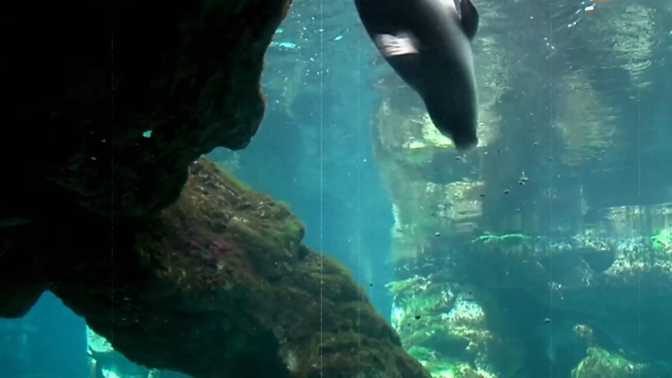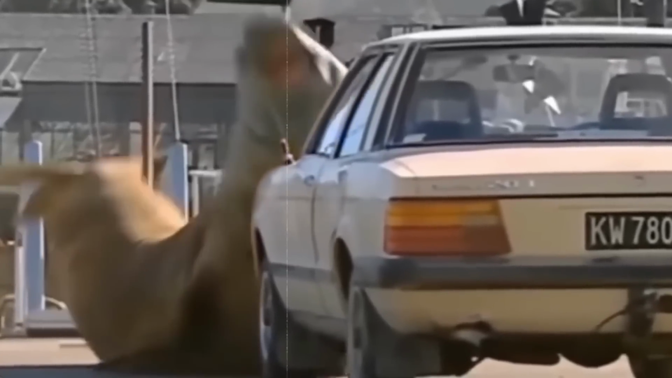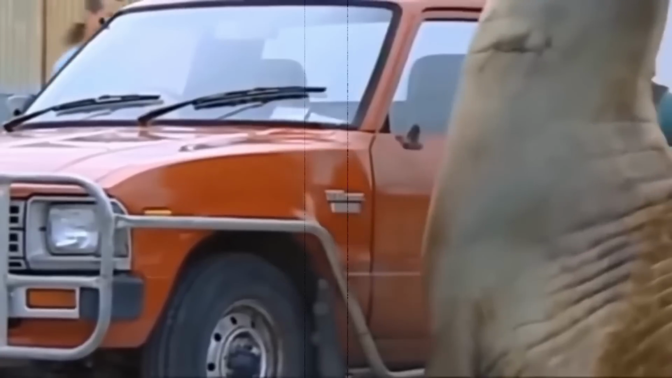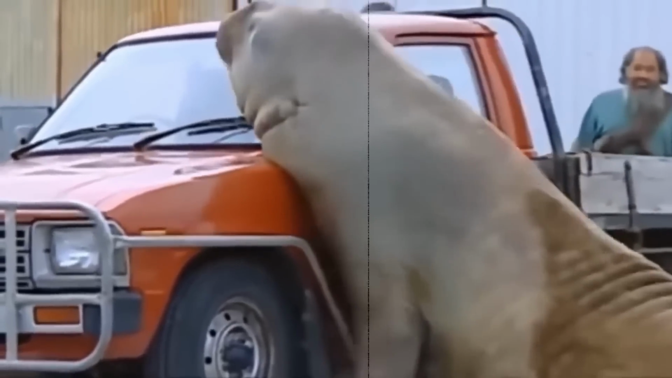Walruses are typically found in cold marine environments, making this urban encounter highly unusual. Watching a walrus interact with cars in such a manner is a strange and unexpected sight, certainly not something one would anticipate seeing in a typical urban landscape.